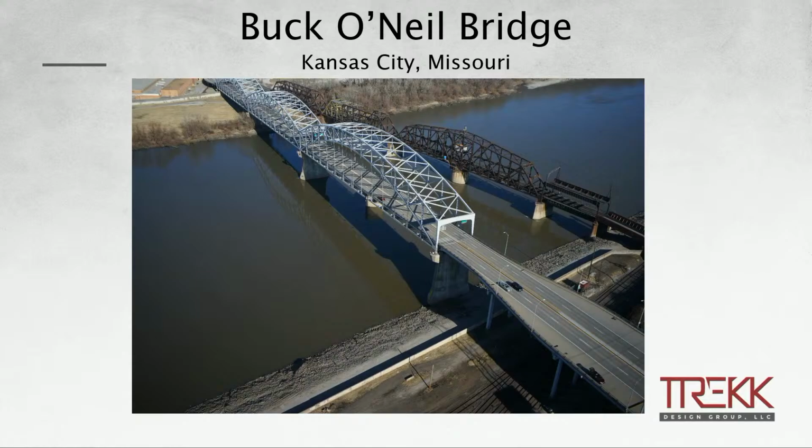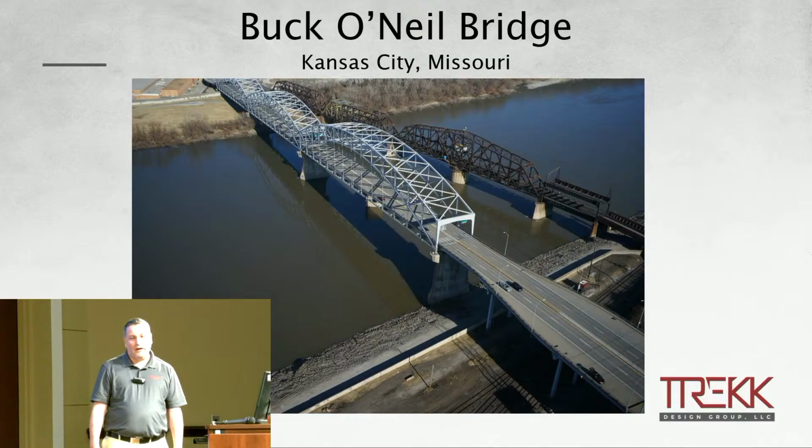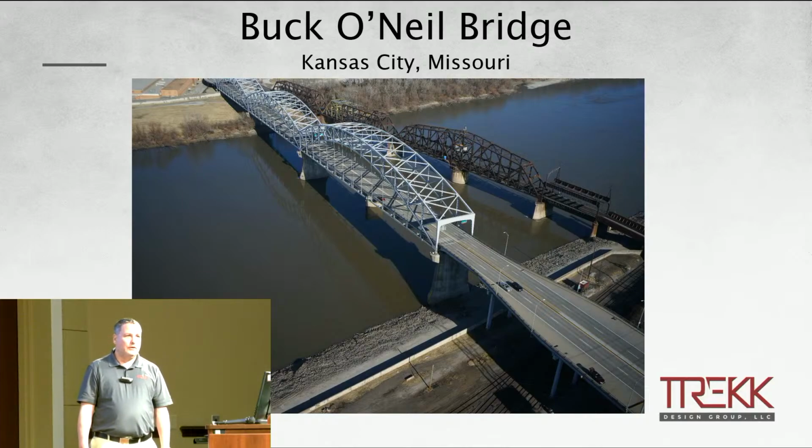But the Buccaneer Bridge experiences about 950 crashes per year, which slows down an artery that goes from downtown to the north side of Kansas City. And with that being limited, they decided that we need to carry more vehicles as the population grows, and we need to cut that down.